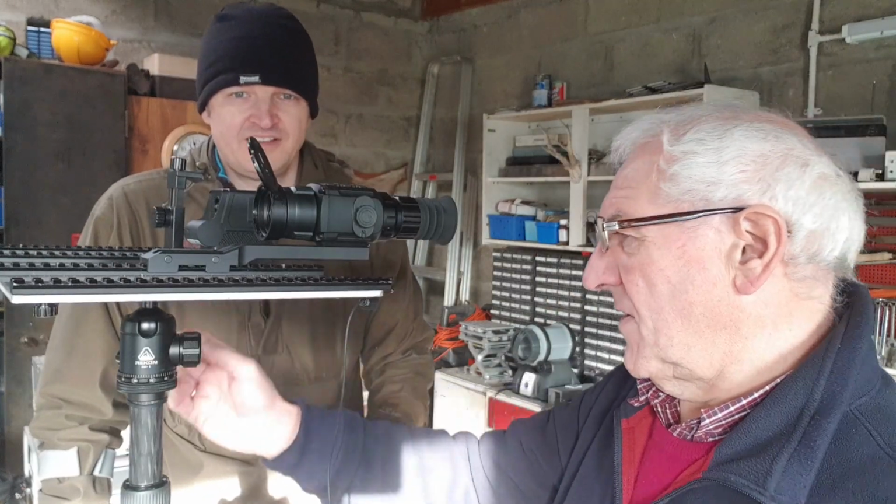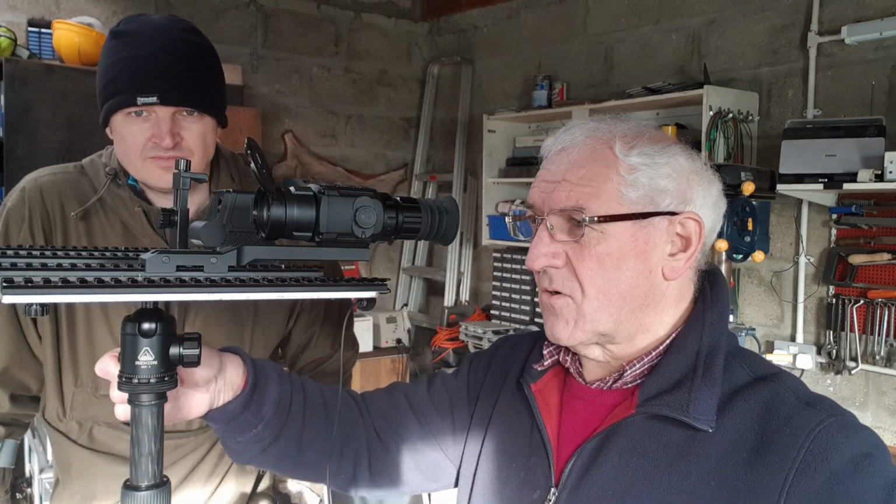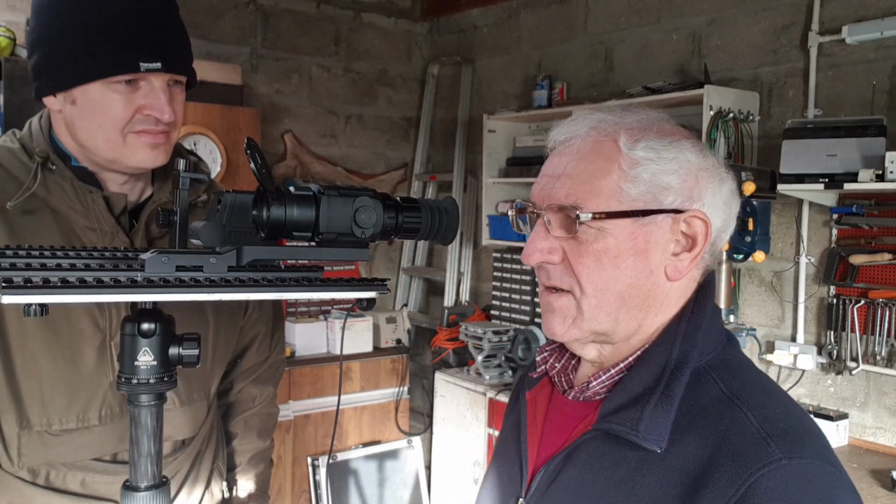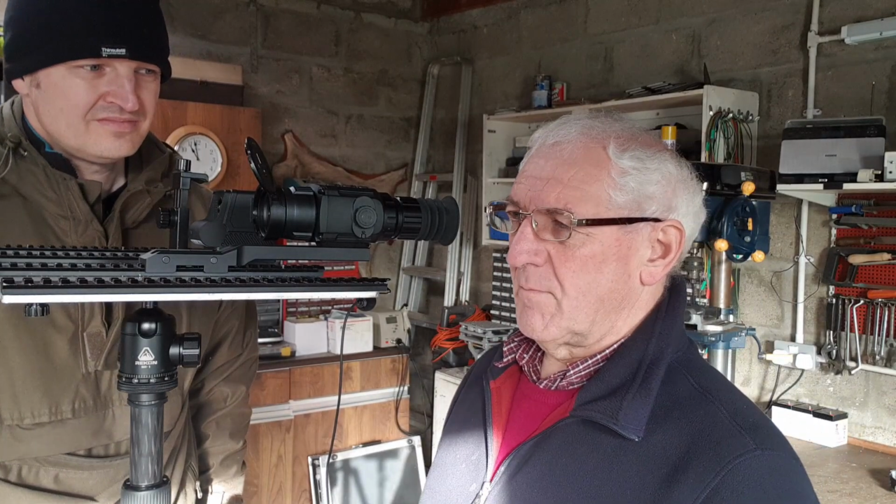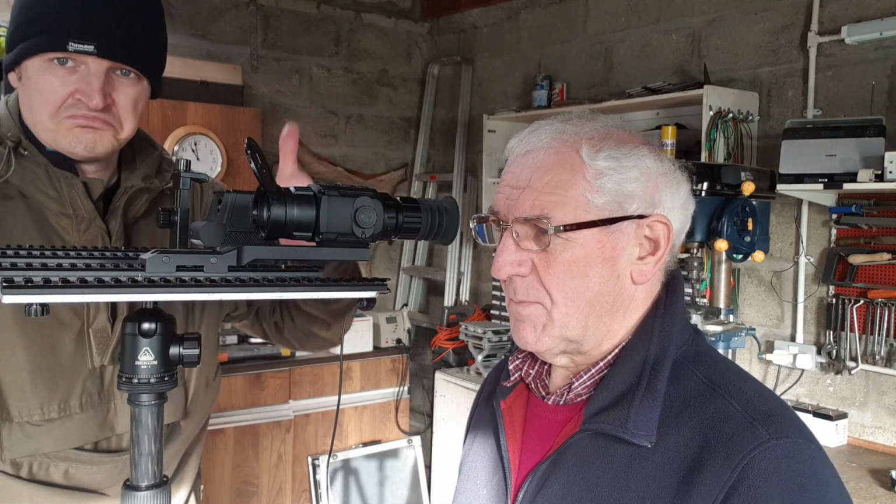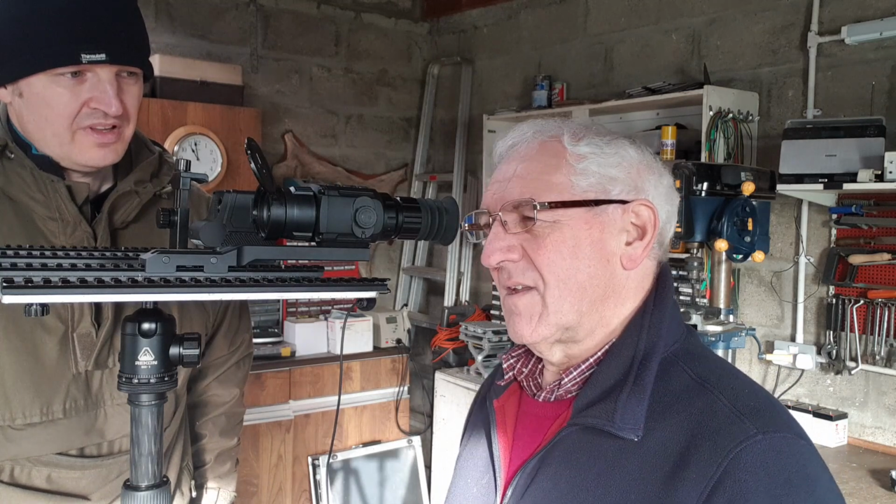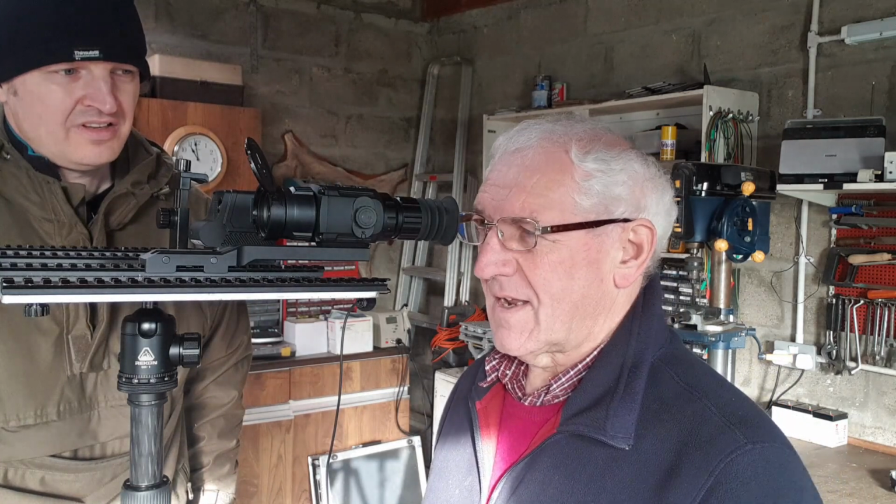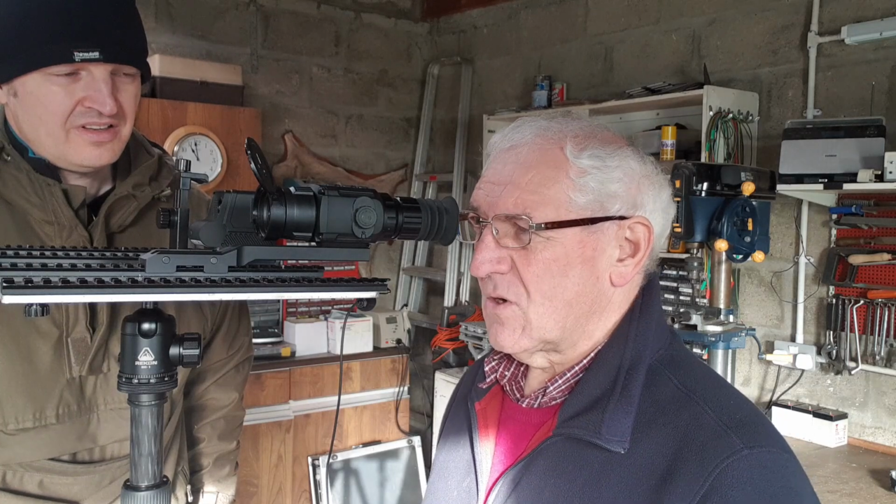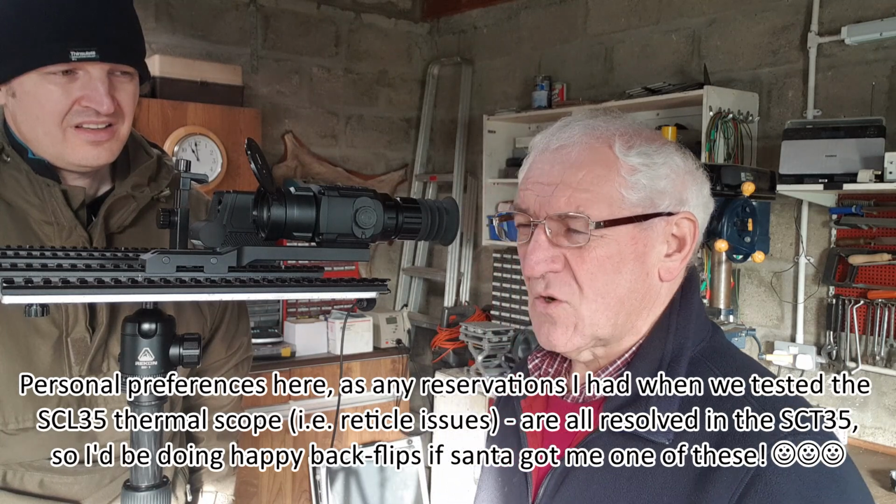The SCT35 is a 12 micron 384 by 288 core with a 35mm lens. This is the first 12 micron thermal I've looked at. As a spotter, it's first class. It's really, really good, and particularly in black hot mode, I'd say it's the best spotter I've ever seen. The way it picks up hot targets is just tremendous. The detail of a target is not that great, so it's a good spotter, but I wouldn't class it as a great scope, not compared to some scopes I've seen.